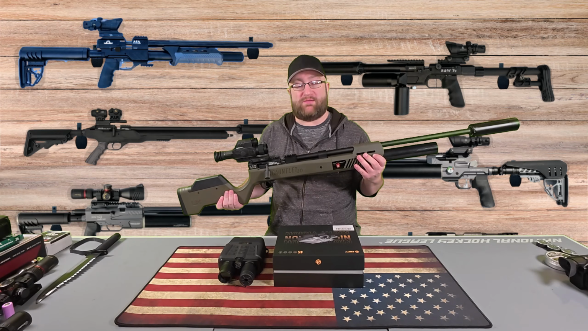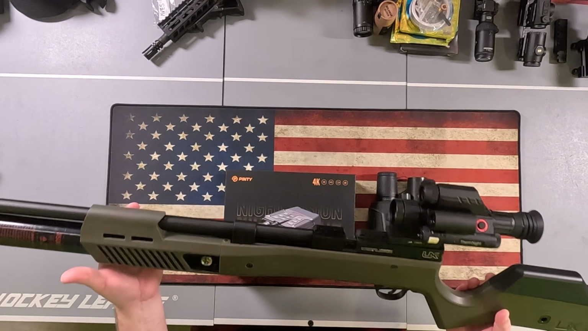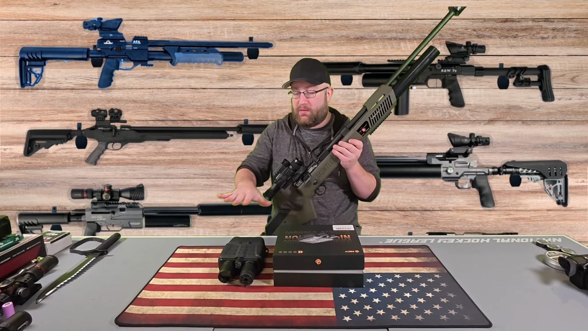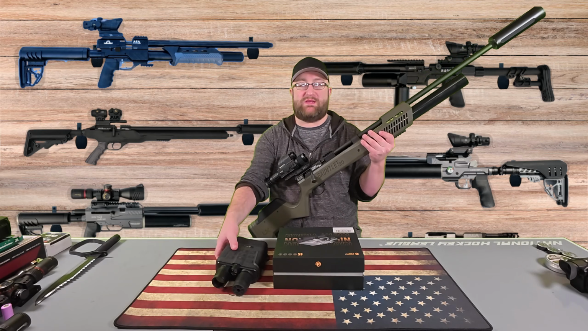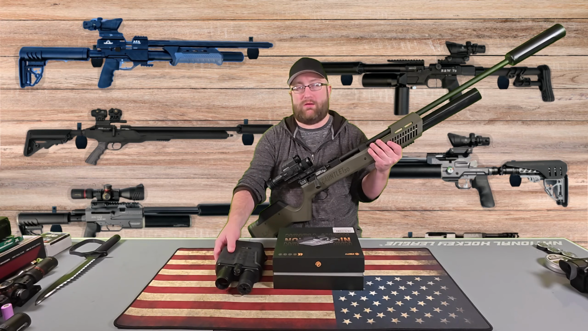To start this video off, we're going to be taking the Umarex Gauntlet 30. We're going to sight this in at 30 yards during the daytime. Once I get this sighted in, I want to take this back out at night, revisit. I want to get all my range footage, daytime, nighttime, with these Pinty night vision goggles. We'll see how well these Pinty night vision goggles do with their daytime mode, and then we're going to follow up at night and go from there.